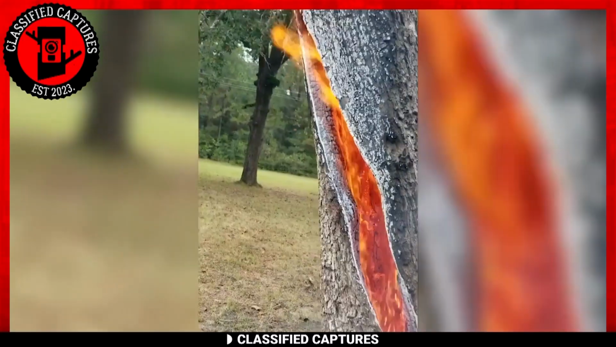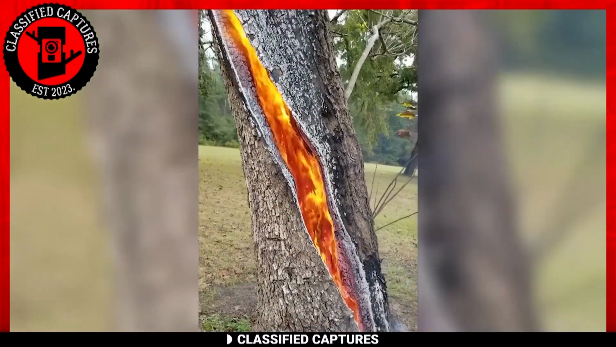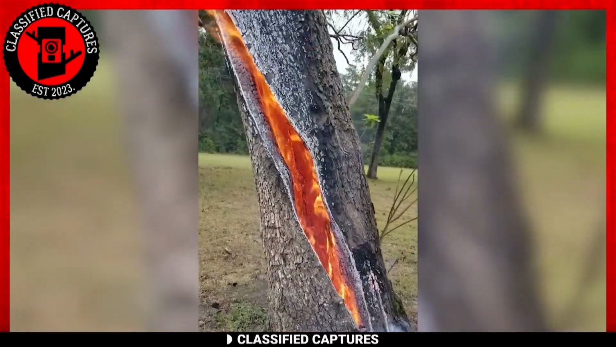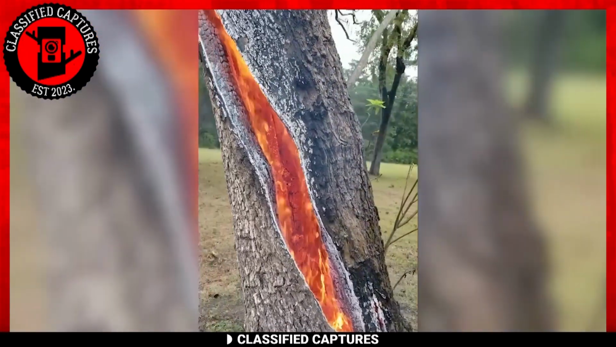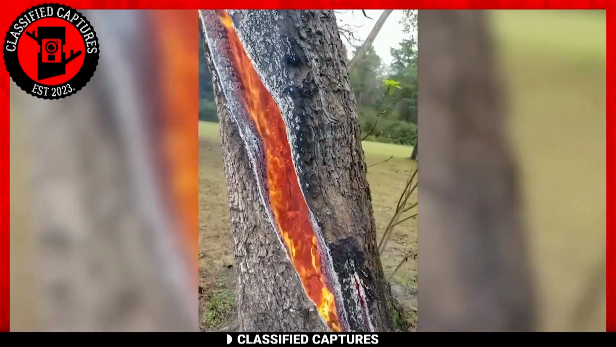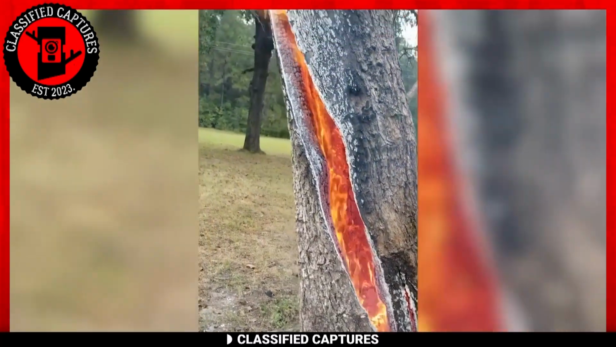However, this particular tree seems to be burning from the inside, resembling a rotisserie chicken roasting to perfection. It's almost as if the thunder and lightning are acting as chefs. What makes this occurrence especially baffling is that there is no visible ash coming from the tree. Normally, when a tree burns, it leaves behind ash as it consumes the wood. However, in this case, it appears that the tree is burning internally without breaking apart or producing ash as expected.